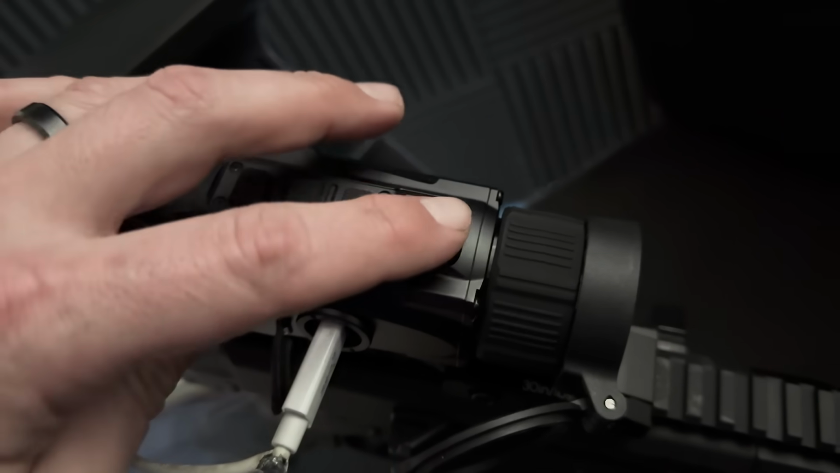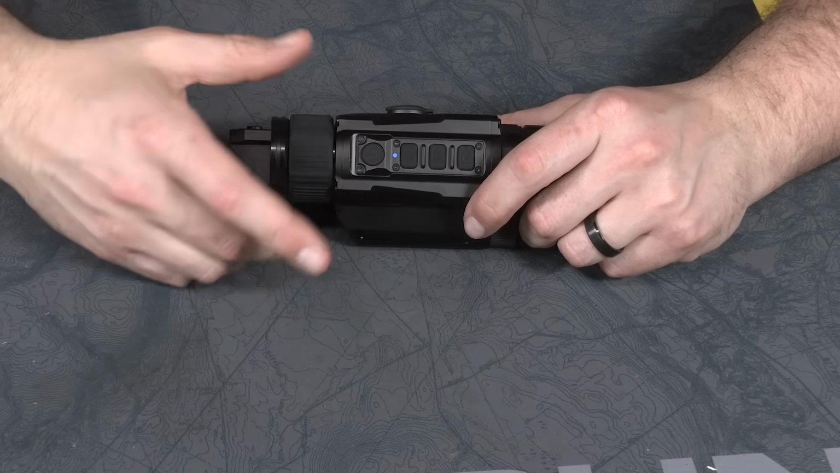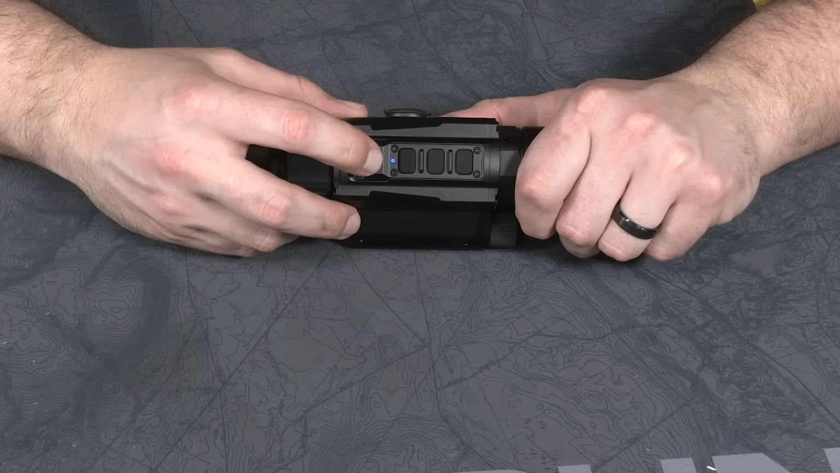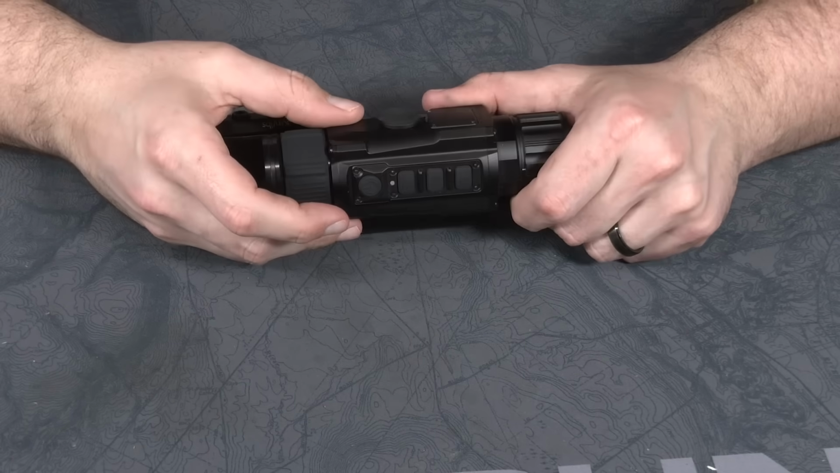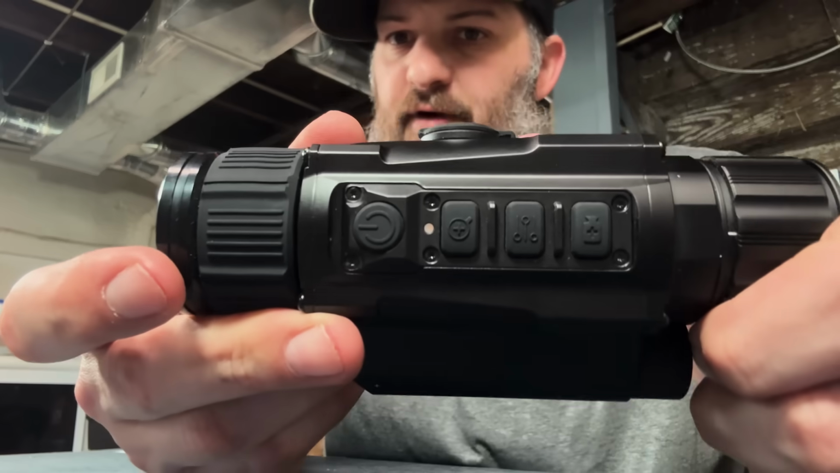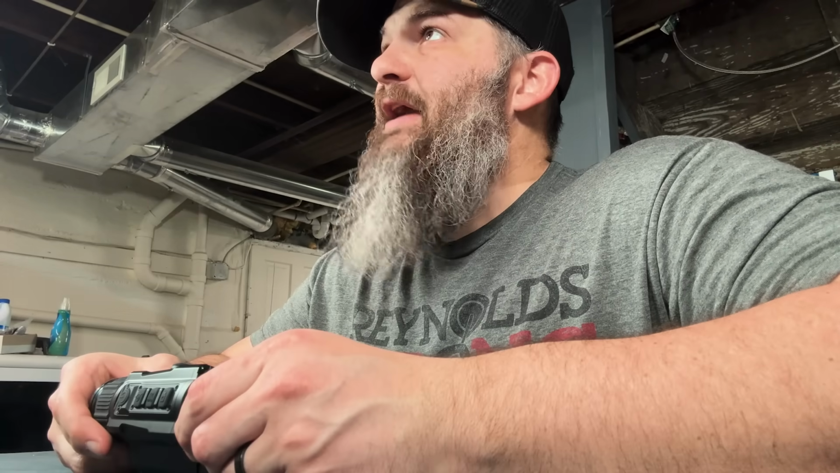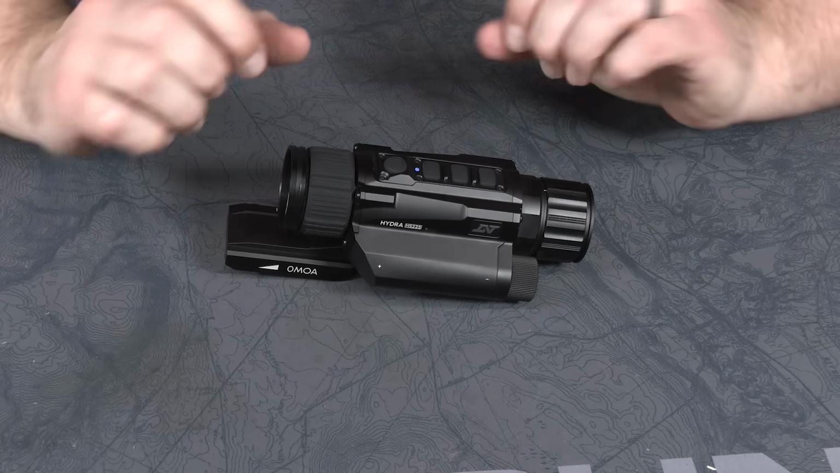And when it is in sleep mode or fast recovery mode, I don't know what it's called. It's not in the manual. You can recover it very quickly. You can see it's orange there. Maybe I'll do it over here. Orange light. And if I push this button, it comes right back to blue, and now the optic is back up. And I'm assuming that's a battery saving function.